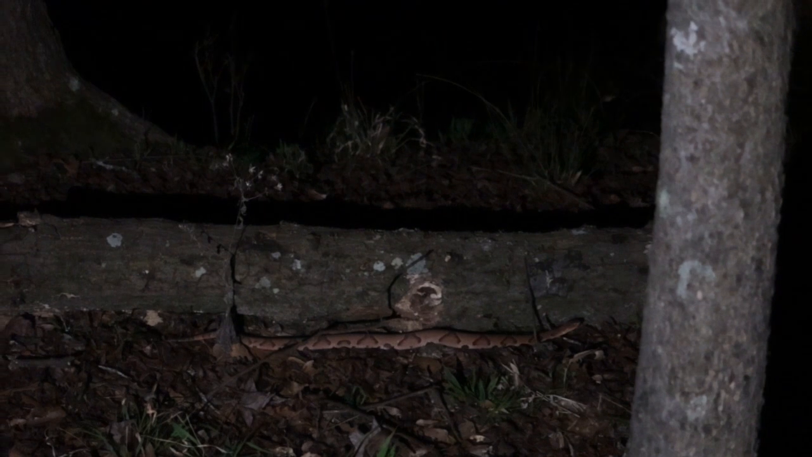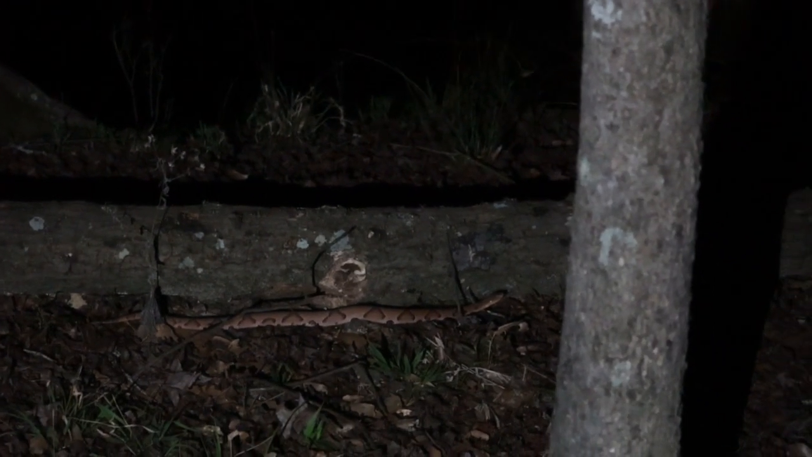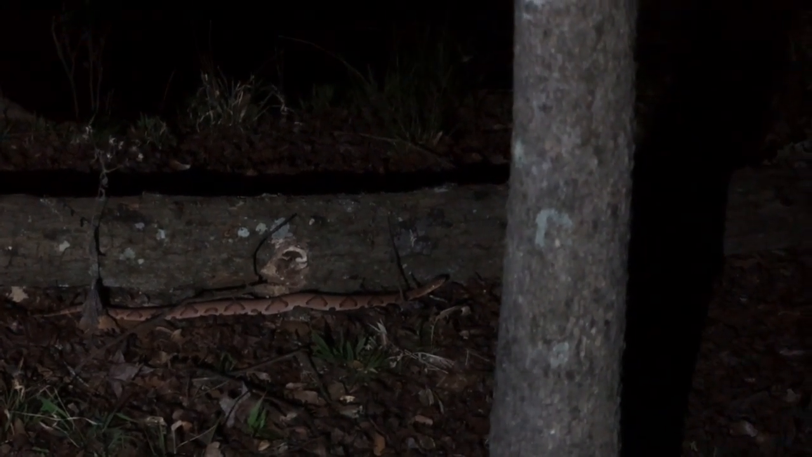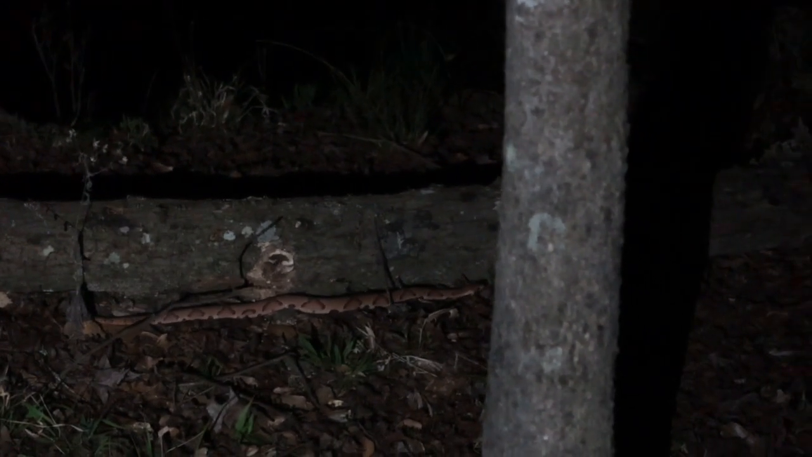So, for the camera, Sarah and I were packing up to head out, and I turned my light on and looked behind her. It was about, what, 2 or 3 yards away, Sarah? Yeah, I'd say 2. Oh my goodness. I'm glad we stood up.